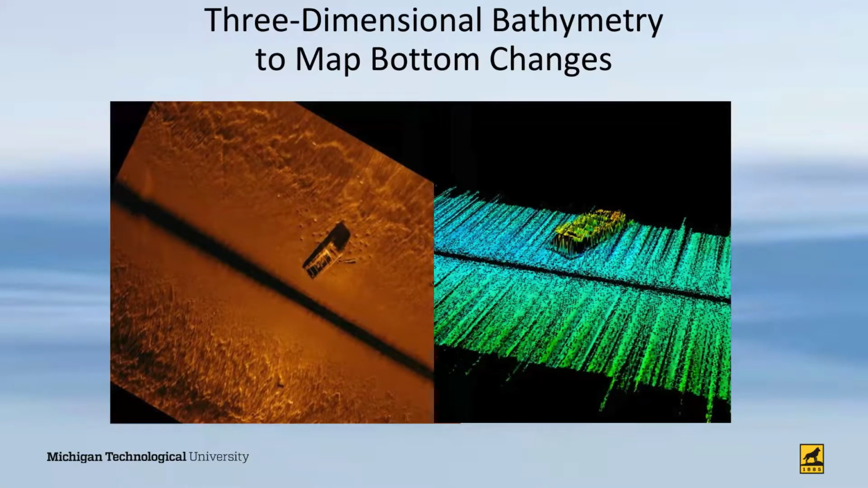We can create 3-dimensional images from the sonar image. This is a sunken barge here in the Portage Waterway, just adjacent to the university, left over from the copper mining industry, and its 3-dimensional representation. We do that for the pipeline. We can tell regulators, Enbridge, what areas of the bottom are eroding, what areas are accreting across the straits, and what areas need to be watched in terms of increasing or decreasing span lengths of the pipeline.